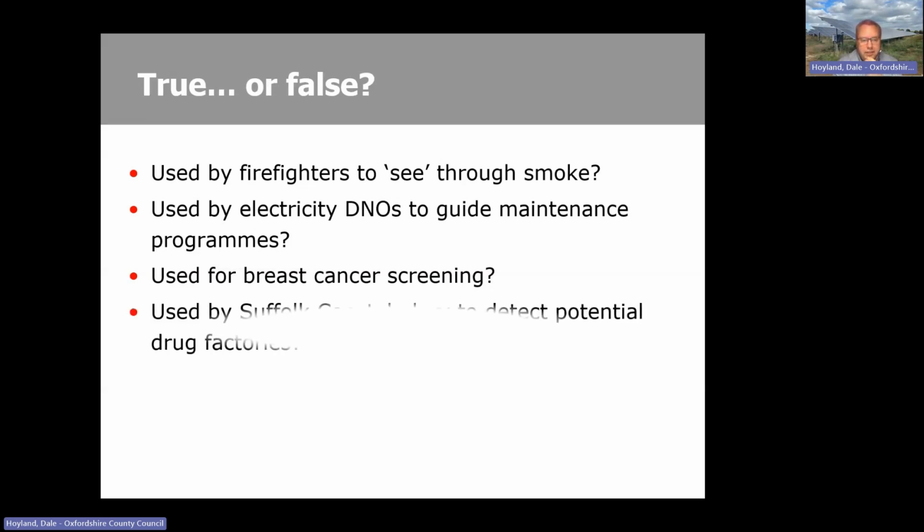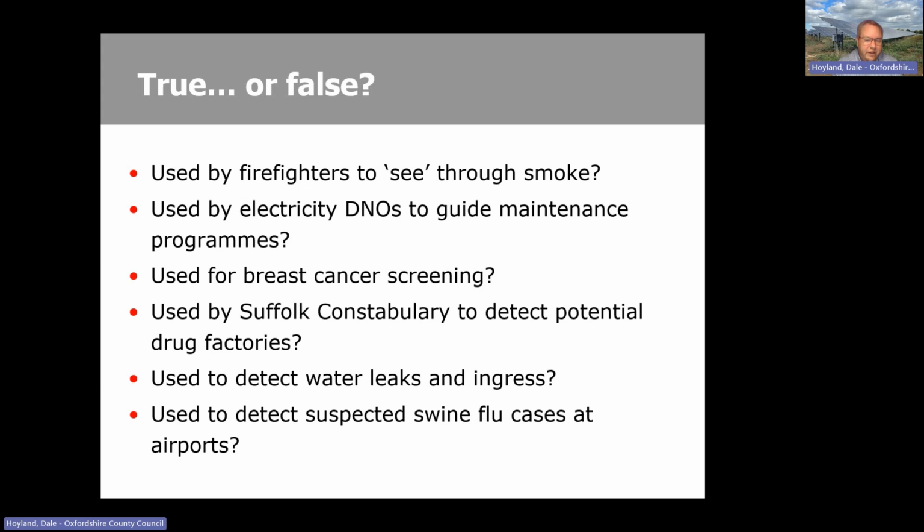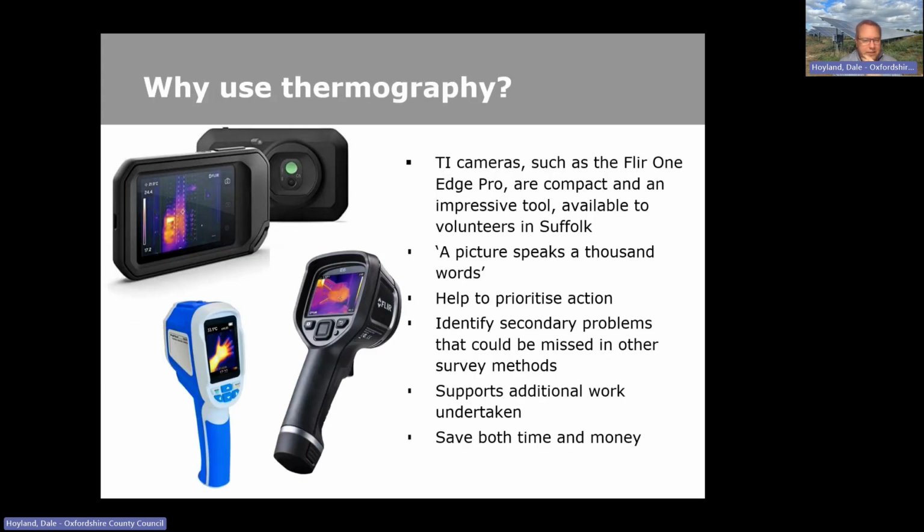Breast cancer screening, yes. The local police force to detect potential drug factories. Oh yes, definitely. If you fly a drone over, if there's any really warm properties, then that's definitely of interest. Water leaks and ingress, it can be an easy way of spotting where there's a leak. If you've got a solid concrete floor, for example, then you can thermal image it and spot the water to direct your focus of attention to dig up that bit of flooring. And finally, yes, it has in the past been used to detect swine flu at airports.